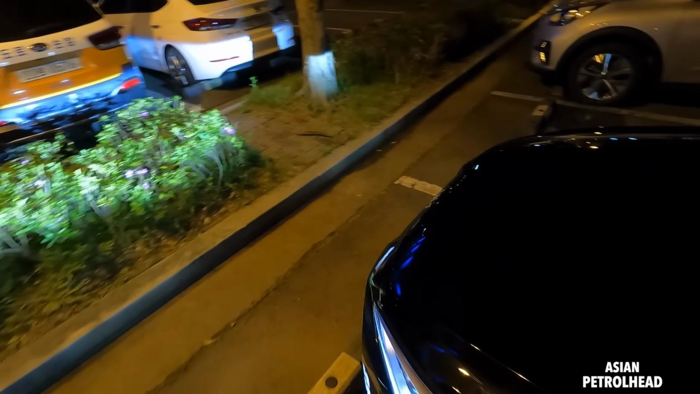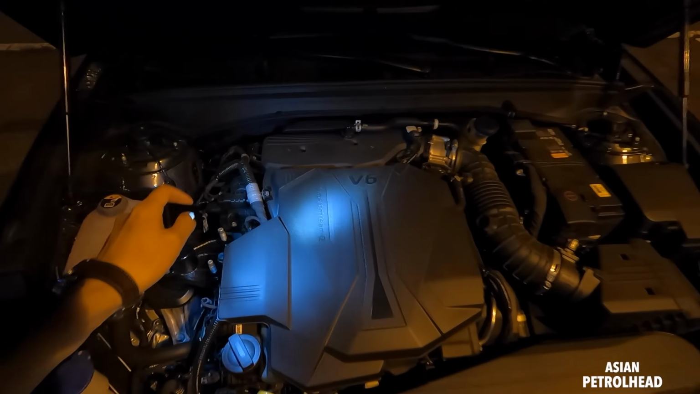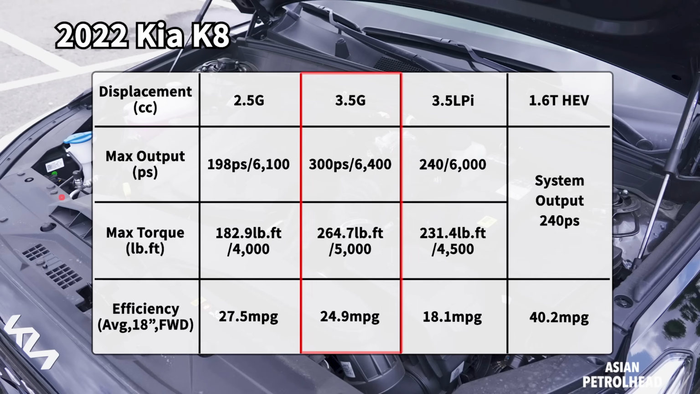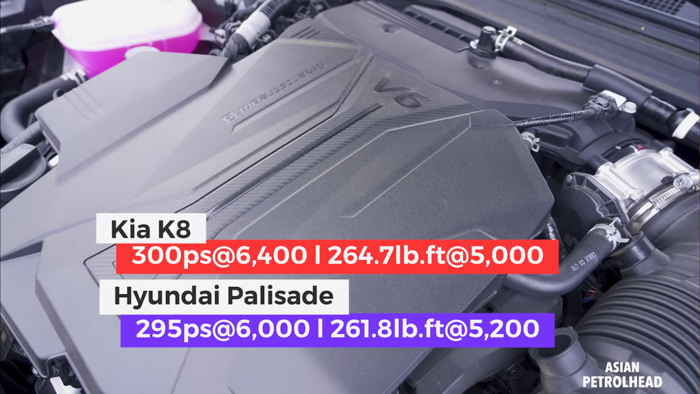Here in Korea, you can get this all-new Kia Cadenza with 4 different engine choices, and our tester actually came with SmartStream V6, 3.5 liter, makes about 300 horsepower, 264 pound-feet of torque. It actually makes more power than the 3.8 liter from my Hyundai Palisade. It's quieter and more efficient, so it's a pretty good engine.